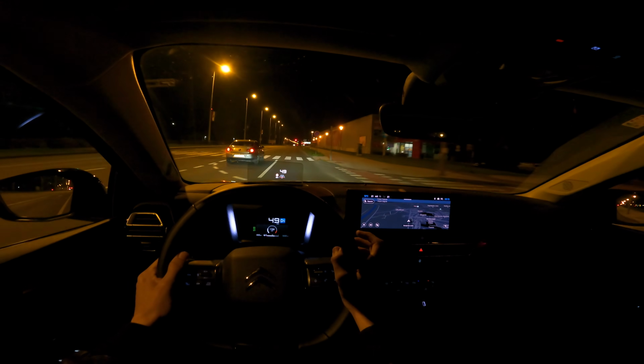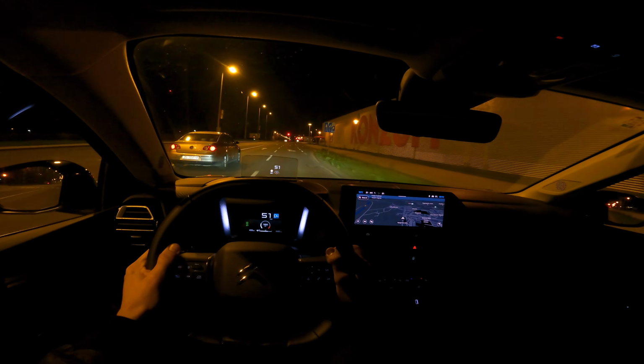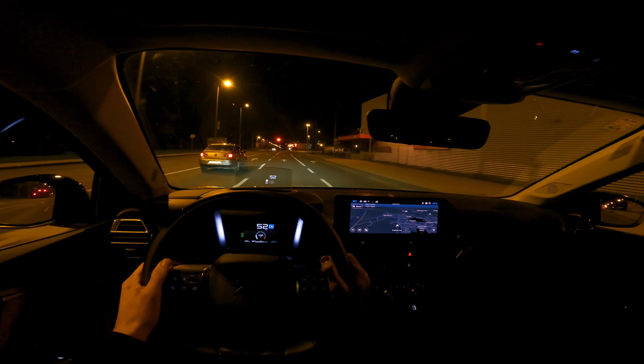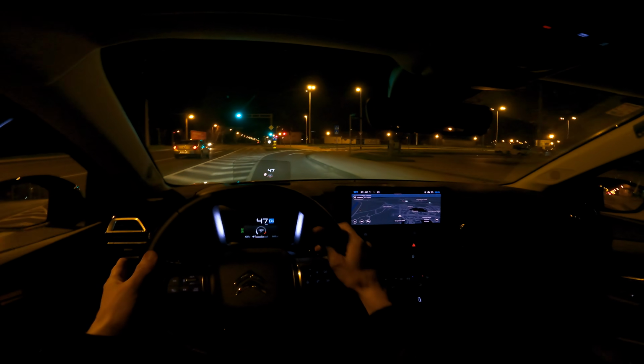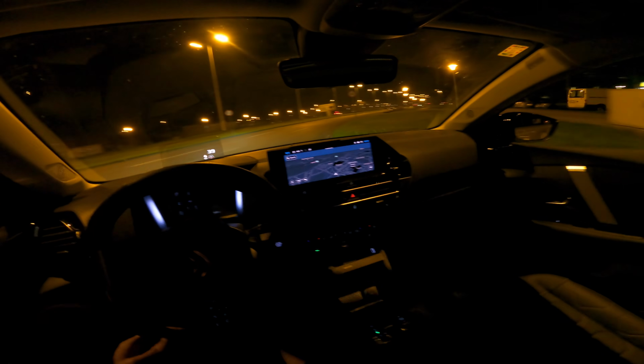But in this case, that is not the case. And you lose some headspace. I would definitely not advise you, if you're a taller person, to go for the sunroof. If you're an average or shorter person, then by all means, if you really love it that much, if it means a lot to you, just go for it.